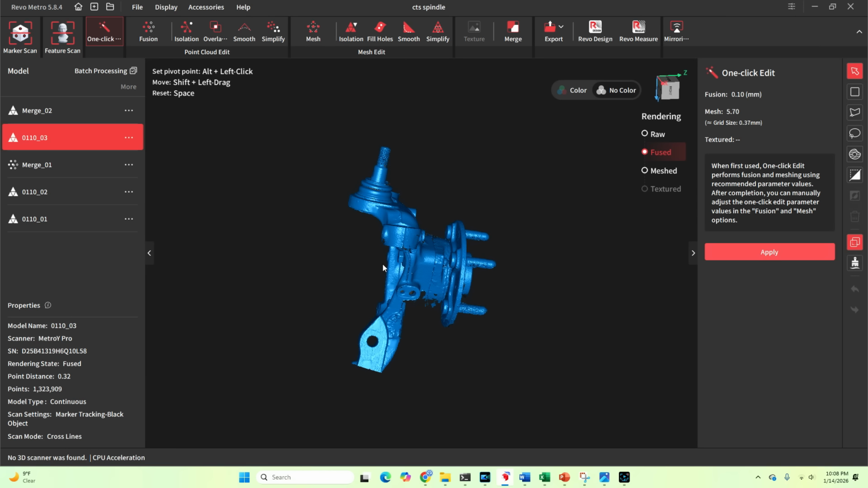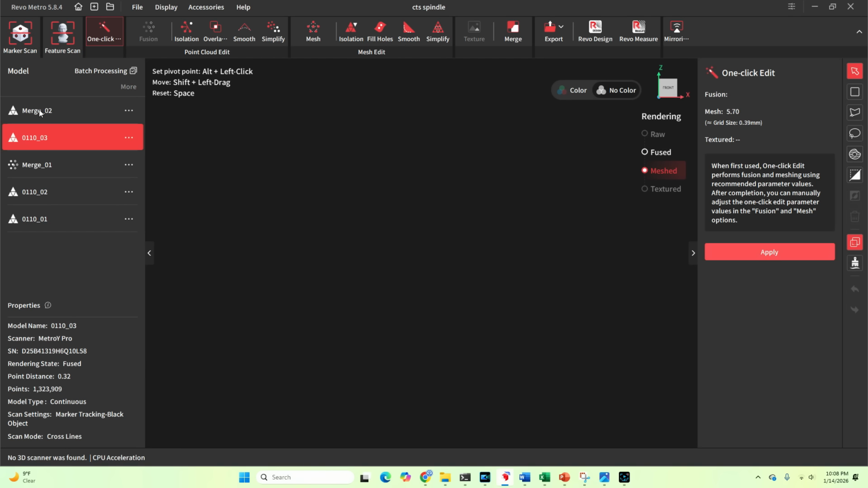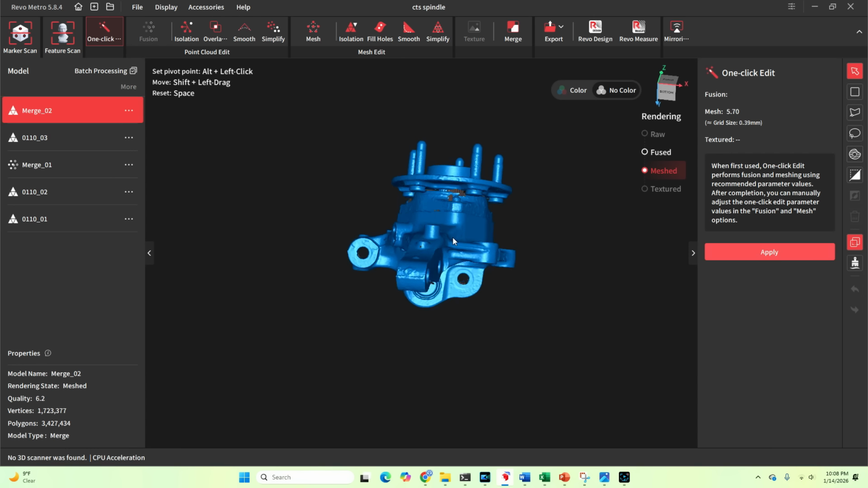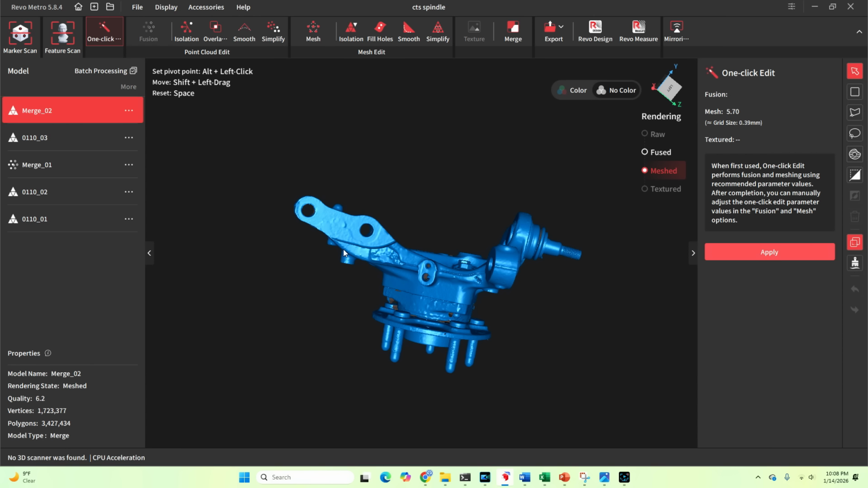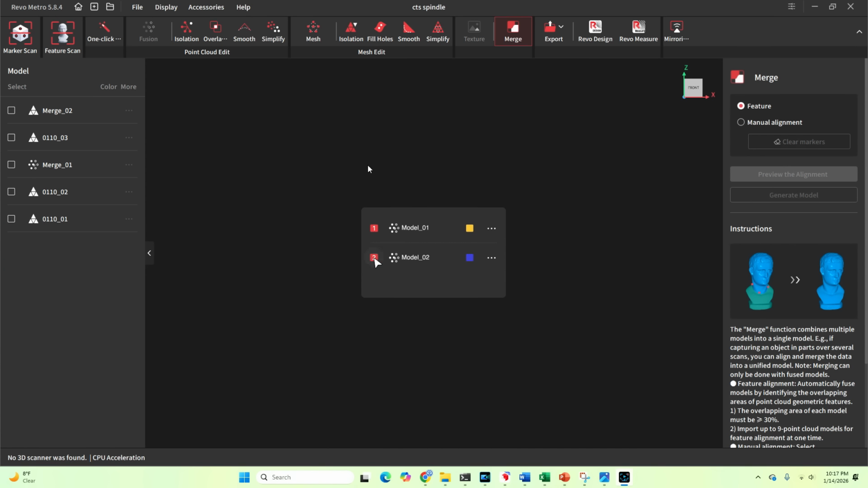But here's the amazing part. Here is the final merged version, where all 3 of those scans were put together by the software. I did the complete automatic alignment. And as you can see, it made a complete, pretty high quality model, just a few holes, mostly due to my inexperience in scanning. So here's how that whole merge process works.